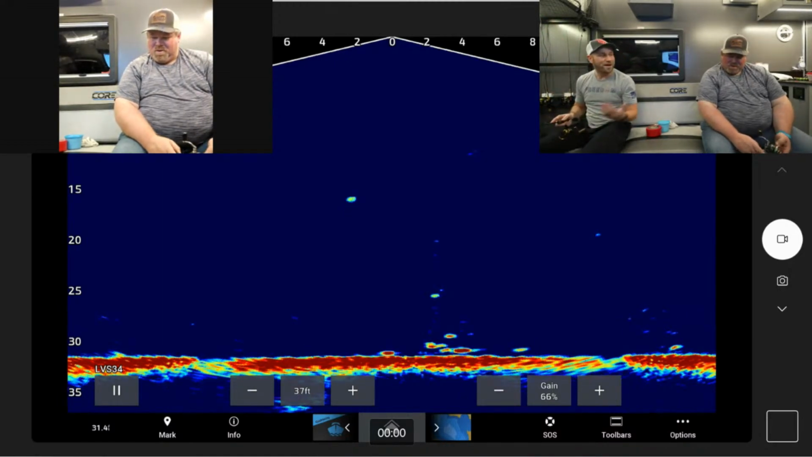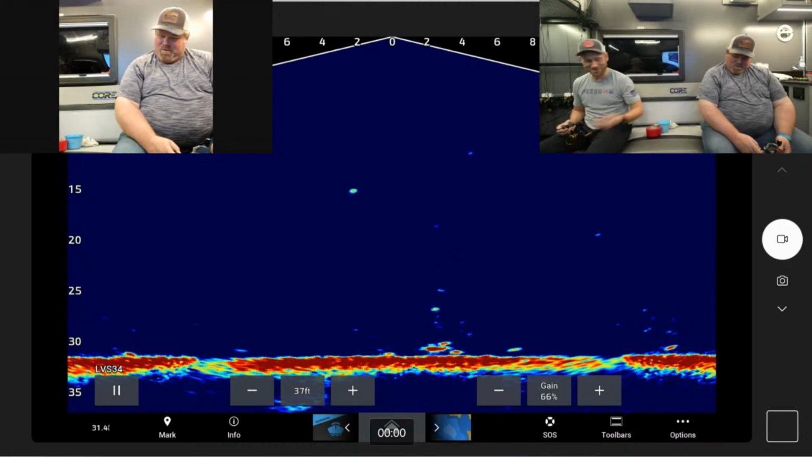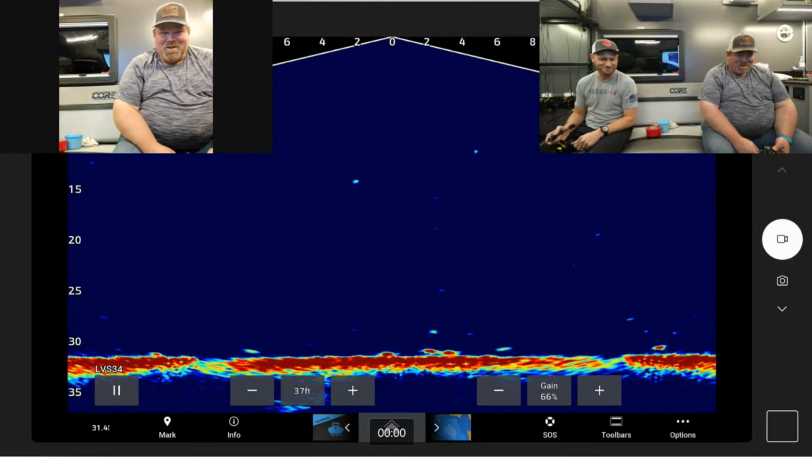I don't know why I'm still messing with these little perch down here. They're just eating my waxies, and I just load more up and drop it back down. I'm trying to make them bigger perch for you. That's what's happening here. Feeding them.